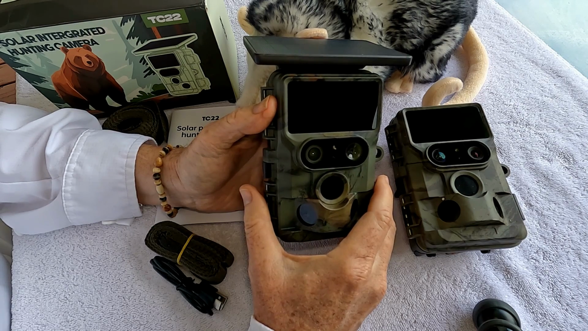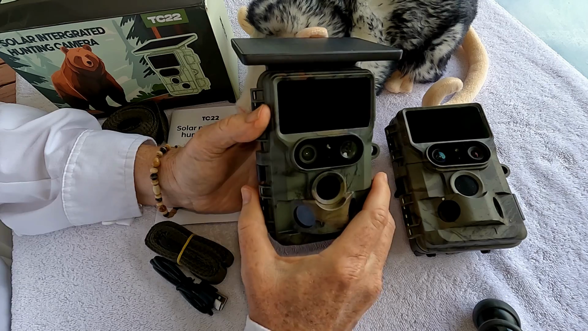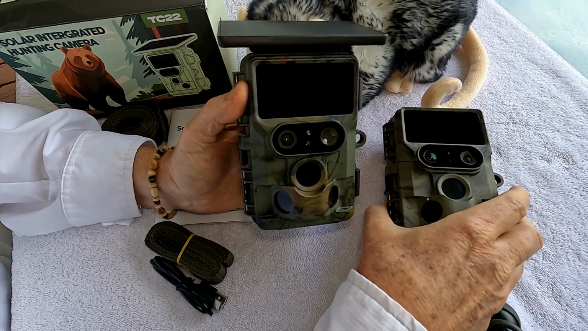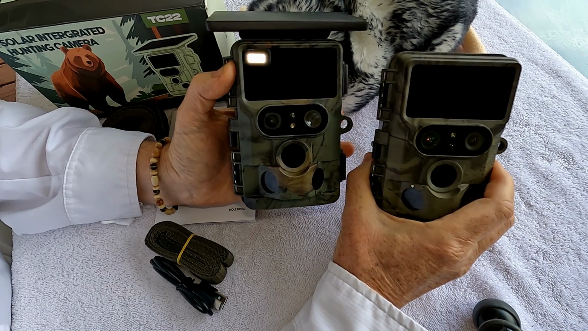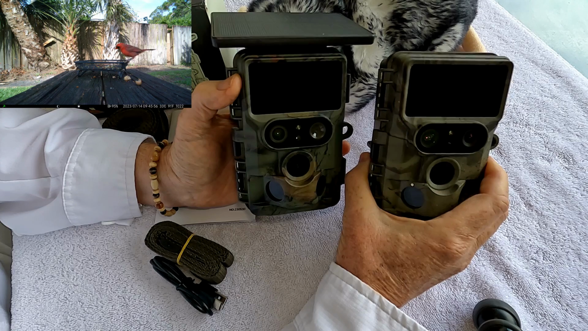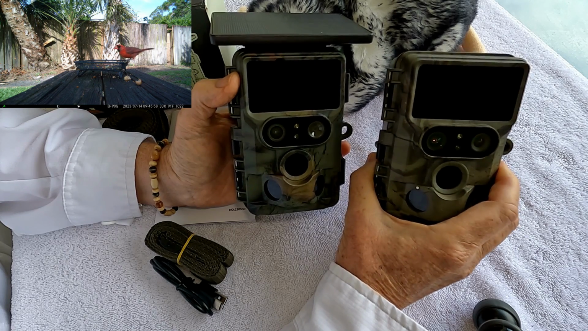I've been testing out the new Campark TC22 trail camera, and it's really a nice camera, really high quality video and pictures. One of the reasons is because it's almost identical to the Campark TC06 trail camera that I've been using for about a year now, and it's really been an awesome camera.